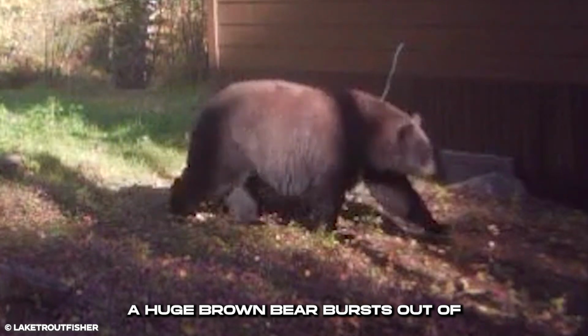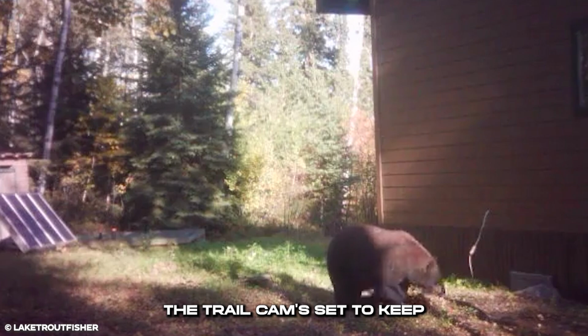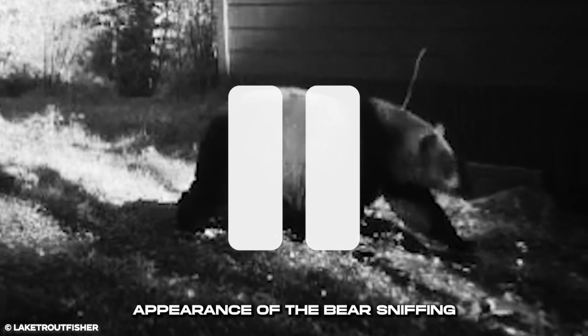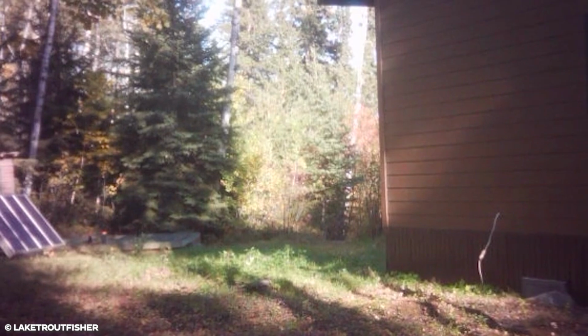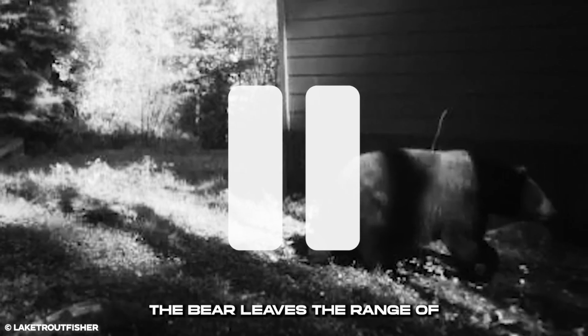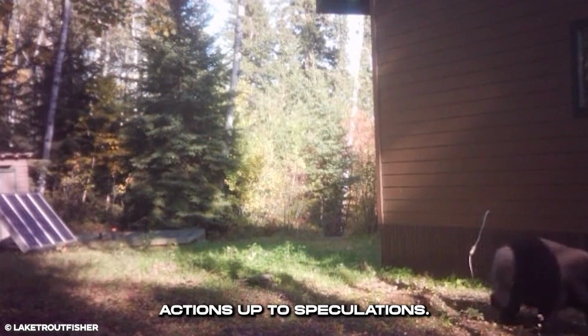A huge brown bear bursts out of the woods into a private property. The trail cam set to keep watch on the house, and the appearance of the bear sniffing the human scents around the house spells doom for them. The bear leaves the range of the trail cam, leaving its next actions up to speculation.